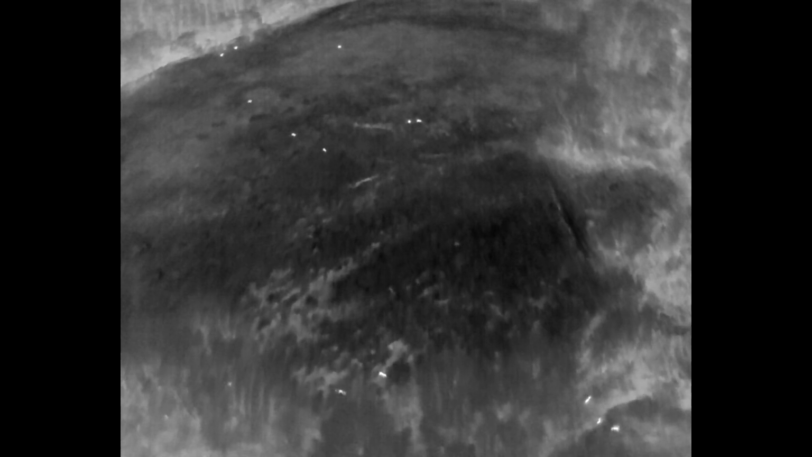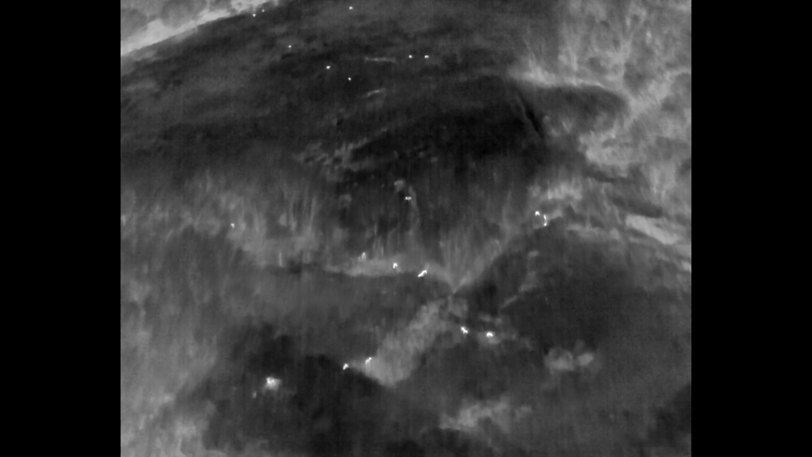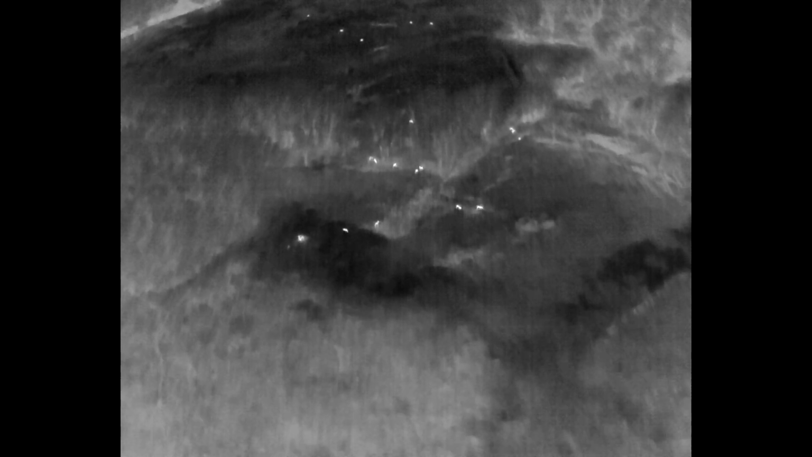But I lifted up the camera, I tilted up, and there's 10 more deer. So that's kind of, I'm backing up here to kind of give you a glimpse of all the white hot spots in this particular area. So there it is. And you can pause and count them. I'm not going to. There's a lot of deer there.